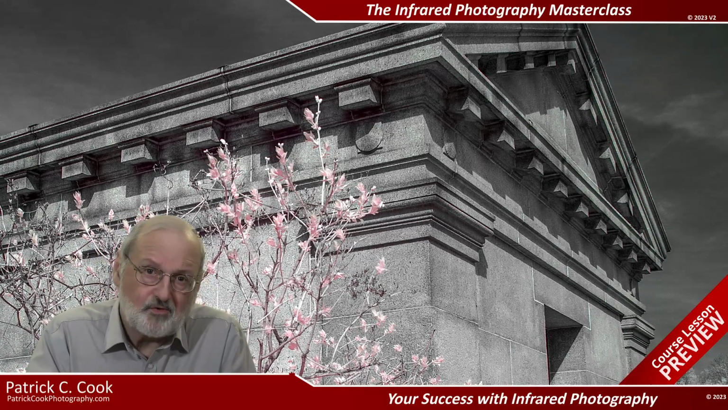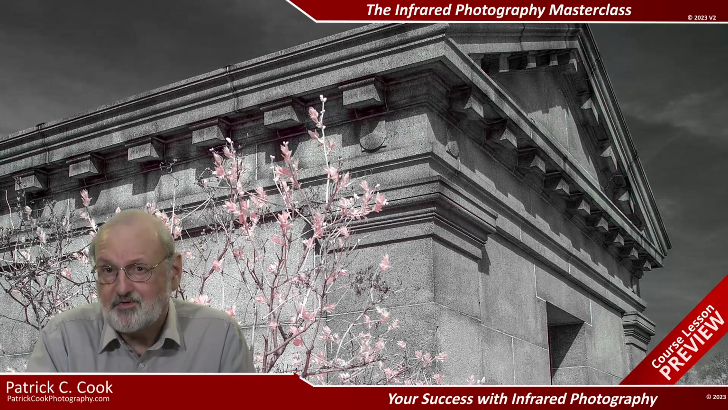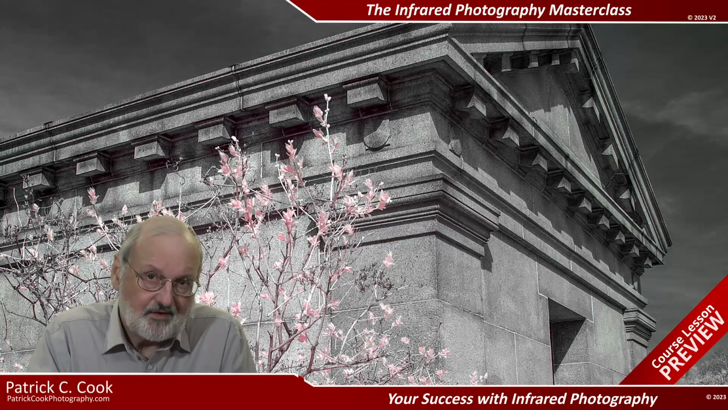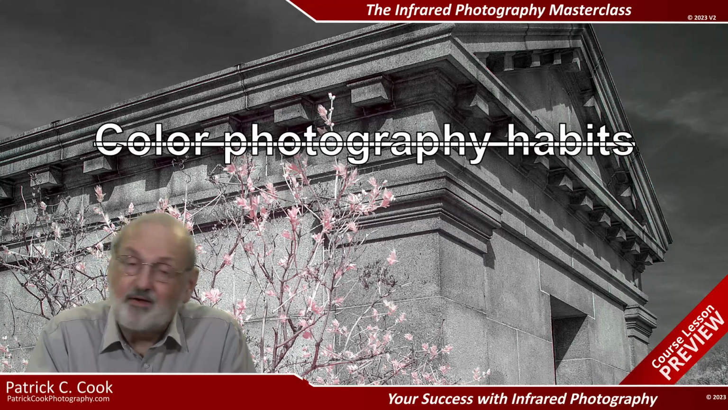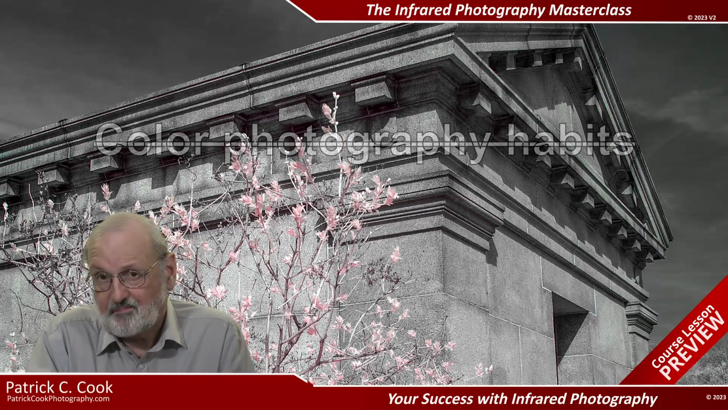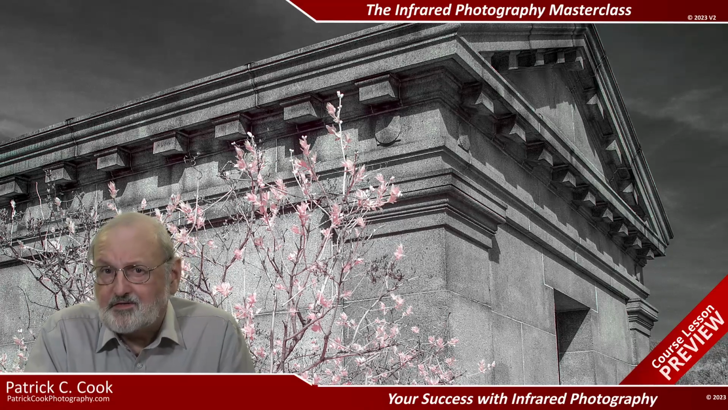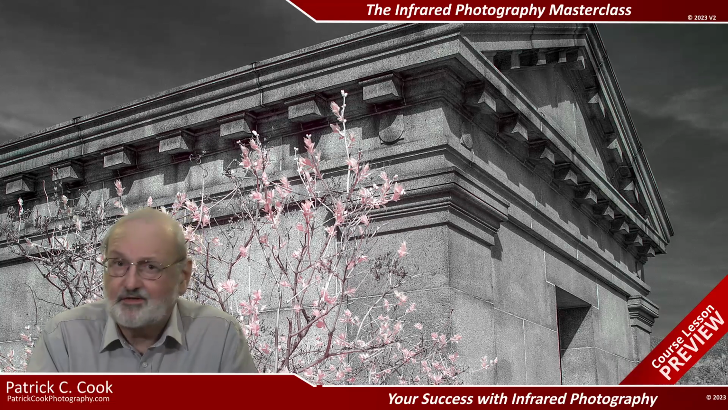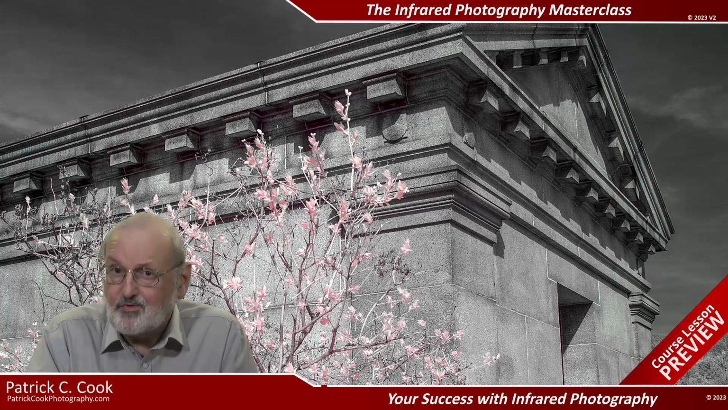It gets easier when you start being able to control how your final images look. It gets easier the more you practice it. But habits formed from your color photography may actually impede your progress with infrared photography. You might think that having a good handle on the principles of photography will help you learn infrared photography. But that may not actually be true in your case.